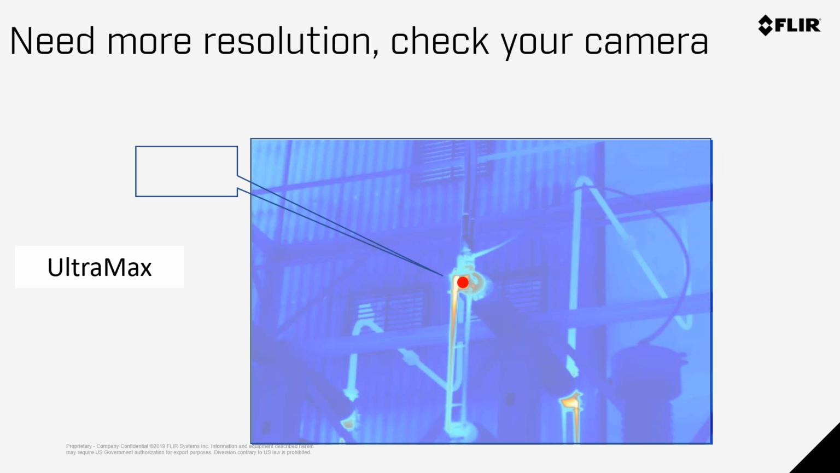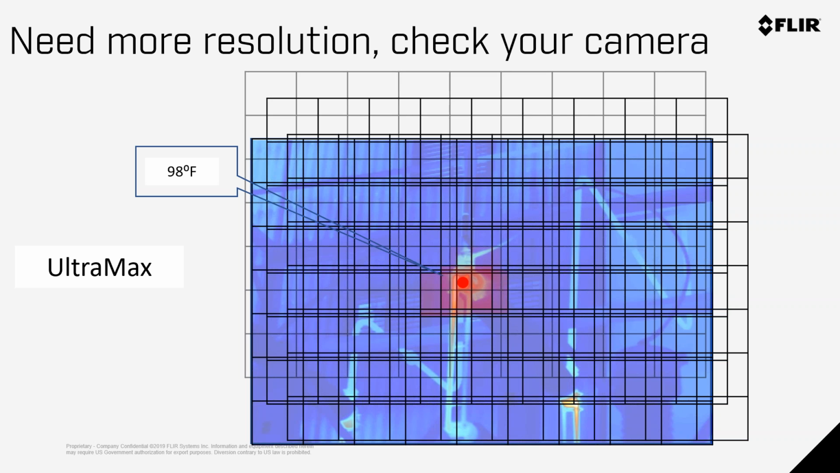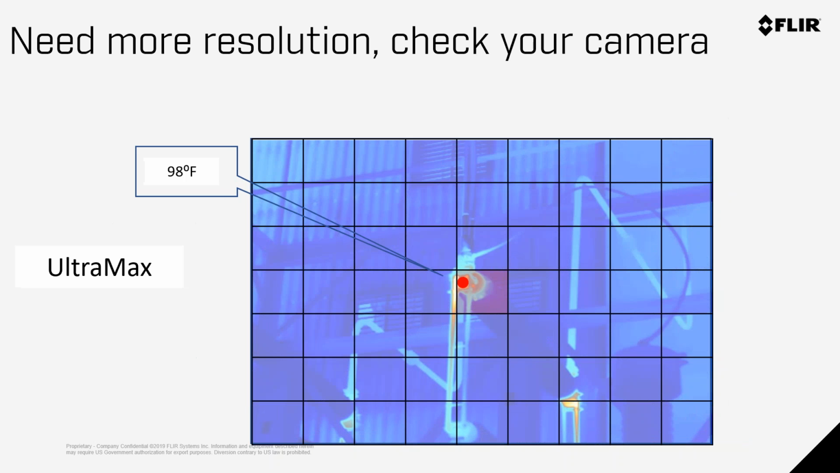Now let's talk about this other feature. FLIR's brand name is called Ultramax. Other camera manufacturers have other brand names, but they do something similar. What Ultramax allows us to do is quadruple the number of pixels by taking a series of images, like you'll see right here in this animation, where these pictures will shift back and forth and we hone in on a much smaller temperature. So in this case, we were able to accurately go back, and I'm going to do this one more time so you can understand the concept.